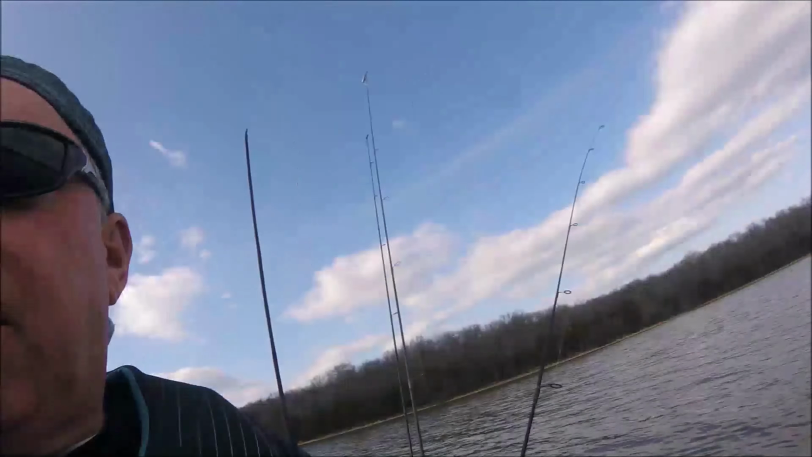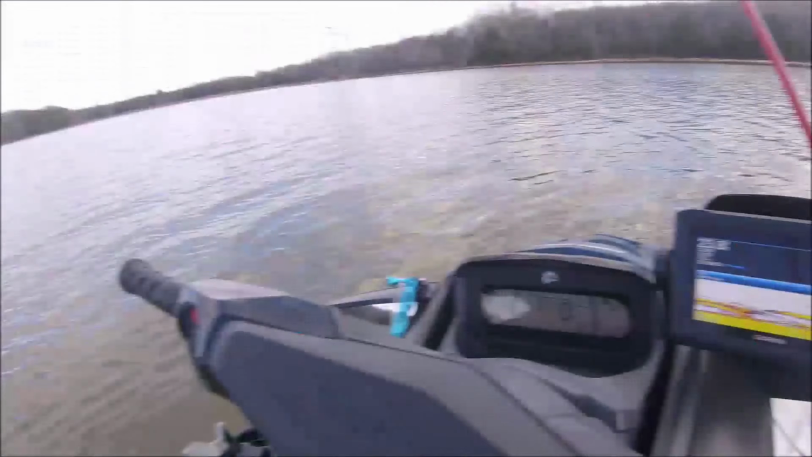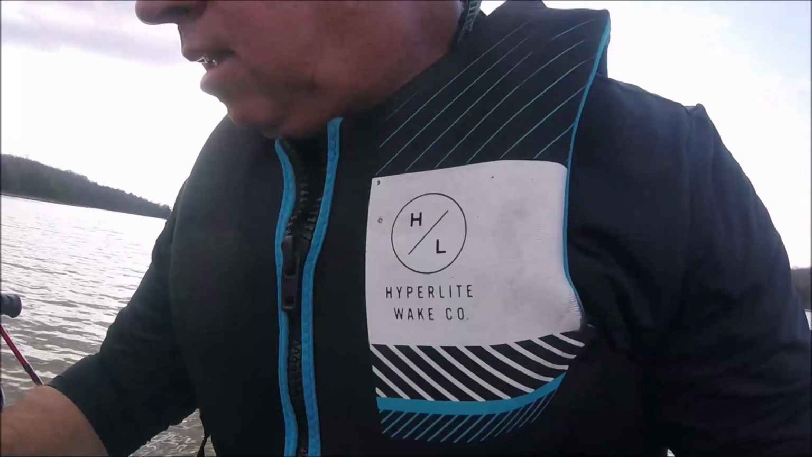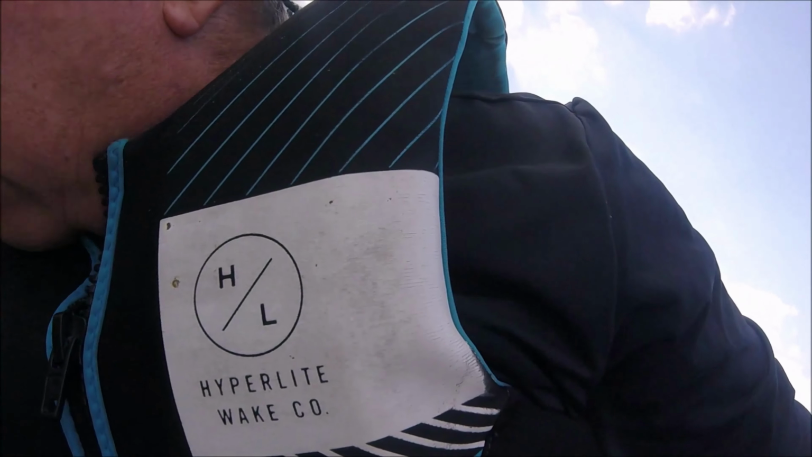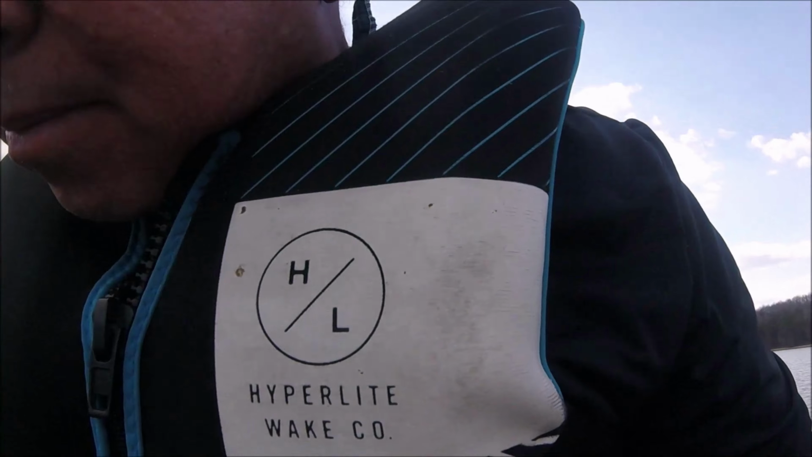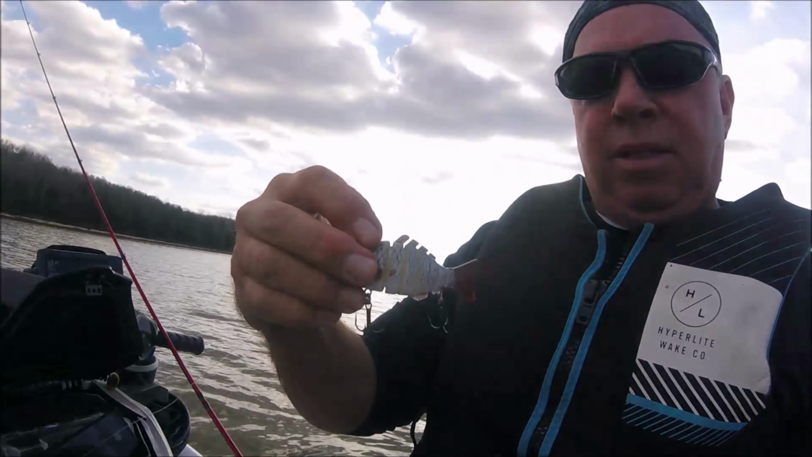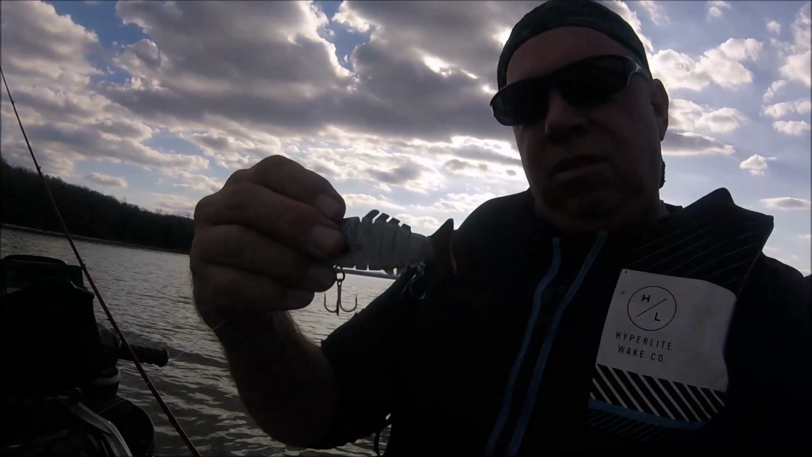So looking at my graph, there's a whole bunch more of those down there. And whether they hit this lure or not is yet to be seen. We will try it again. All I do is put it on the bottom. I put this on the bottom. As soon as it started swimming, he killed it.